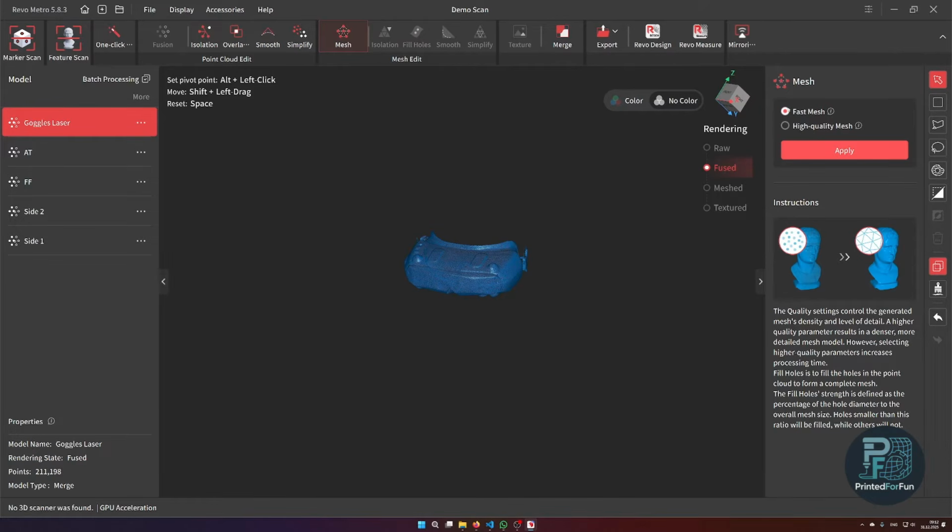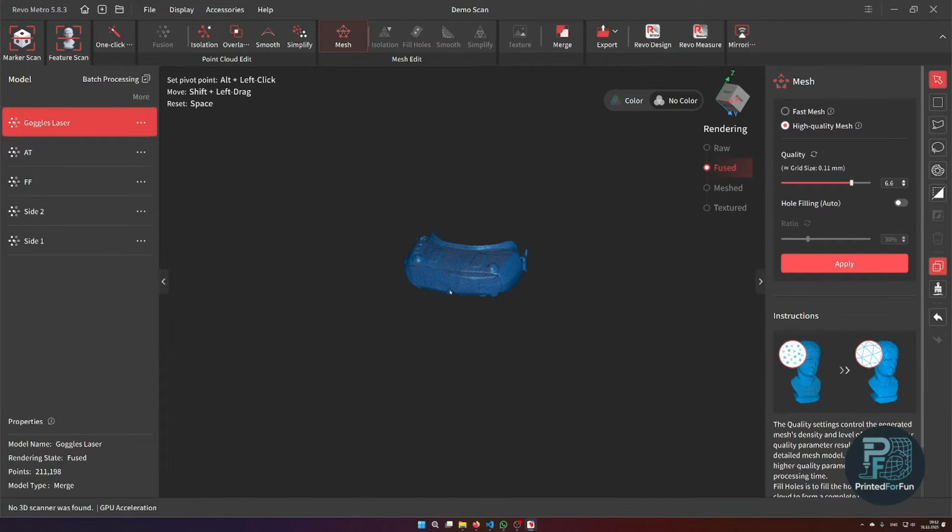So meshing can also be done in the fast mesh or high quality mesh. I will again use the high quality mesh, and for the quality I will be setting it to the default value or to the recommended value. Actually, I'll be setting it to 0.4 millimeters or closer to 0.4 millimeters, and I won't be filling holes.